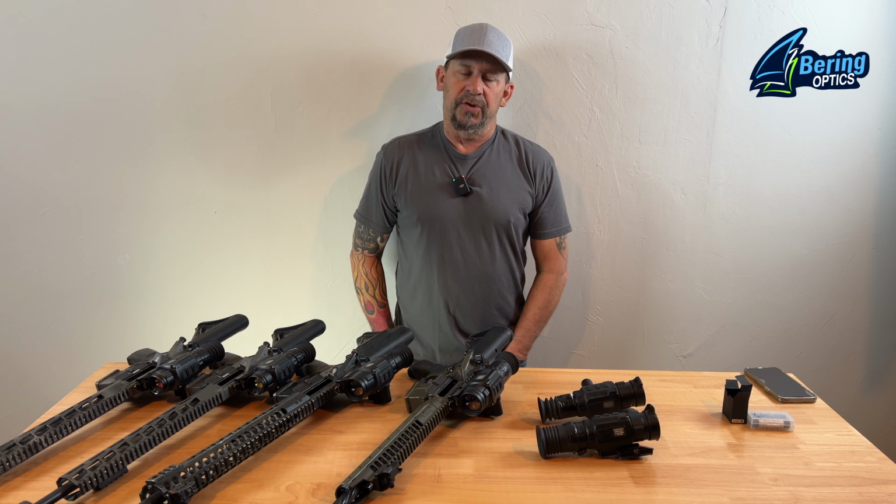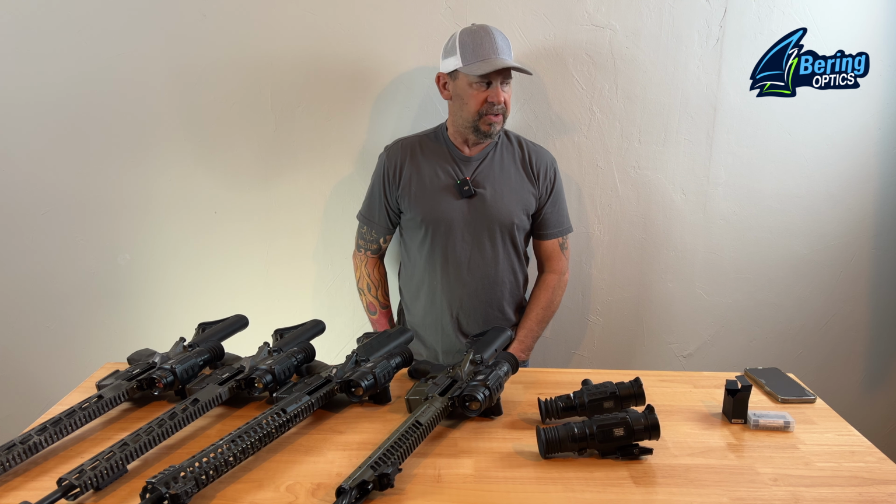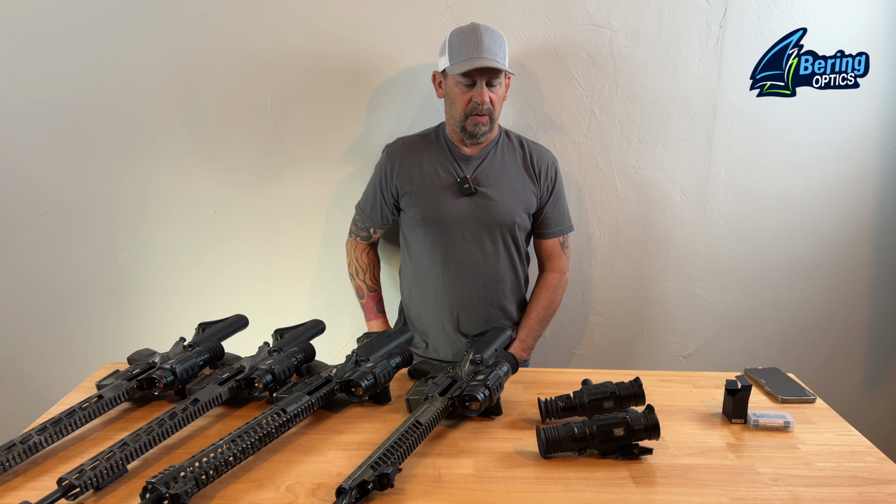So super strong sensor on these scopes. Clarity is just absolutely fantastic. We have been super happy with these scopes.